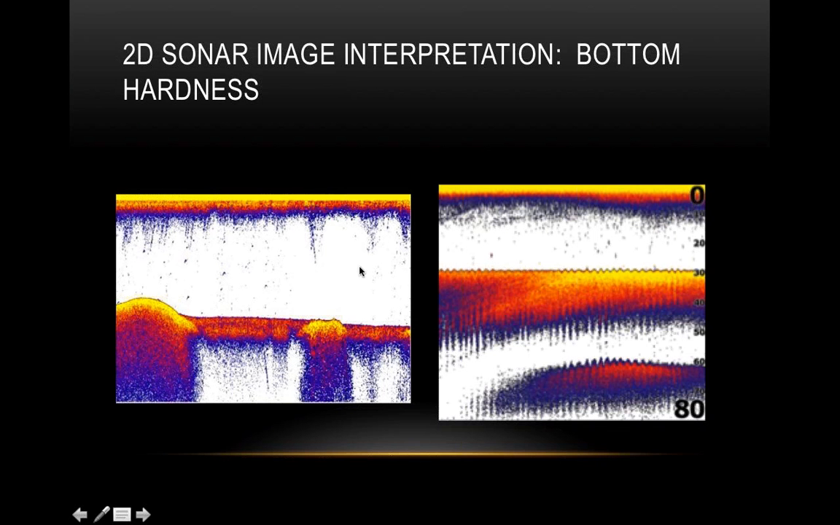All right, so bottom hardness. This is a subject that is really important for us bass fishermen because we're always looking for that hard bottom. Your depth finder is such a good tool, if not the only tool in deep water, to figure out if there's hard bottom there. The first thing I've got to point out is that the sonar beam goes from the transducer down to the bottom, and it bounces back up.